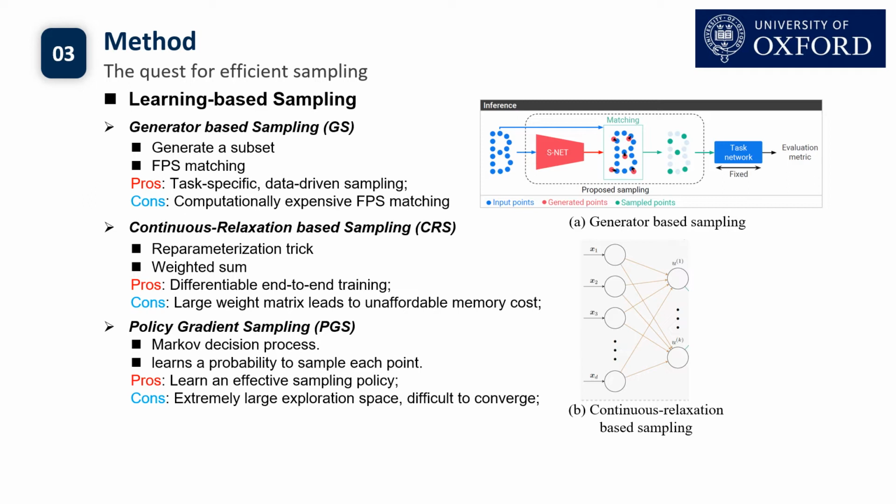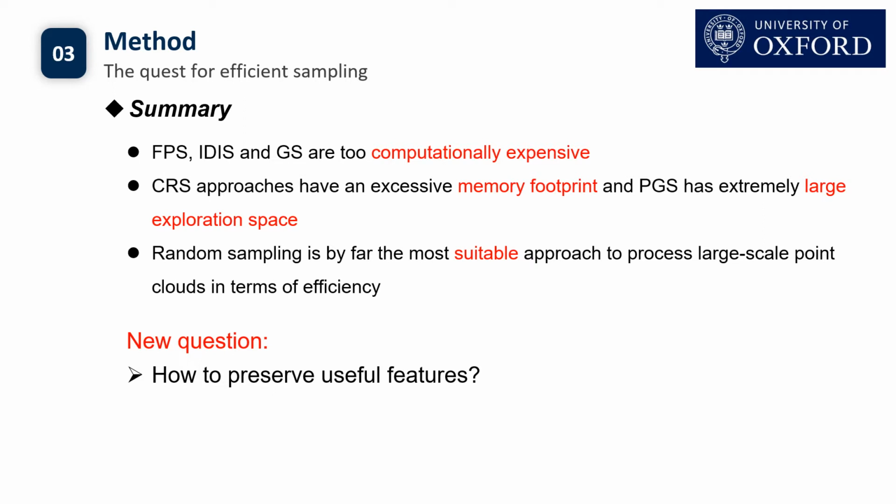Policy gradient sampling (PGS) formulates the sampling operation as a Markov decision process, but it is difficult to converge due to the extremely large exploration space. To summarize, FPS, IDIS and GS are too computationally expensive, CRS approaches have an excessive memory footprint and PGS has an extremely large exploration space. Therefore, random sampling is by far the most suitable approach to process large-scale point clouds.